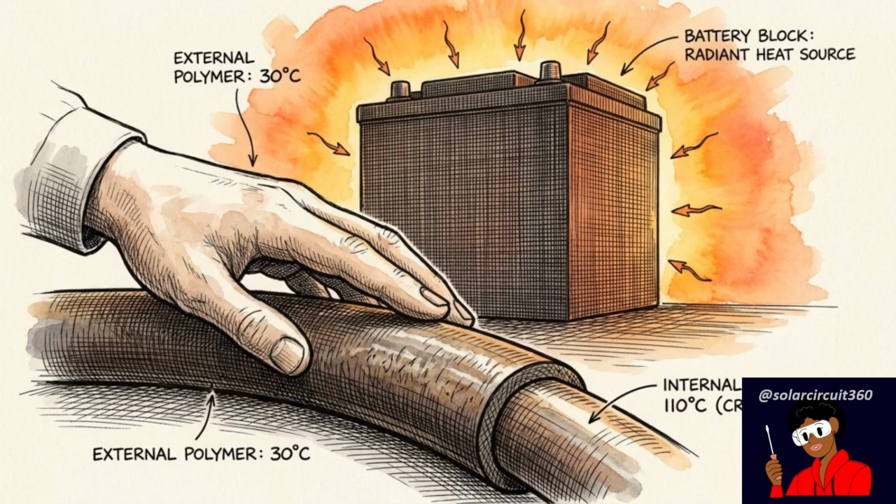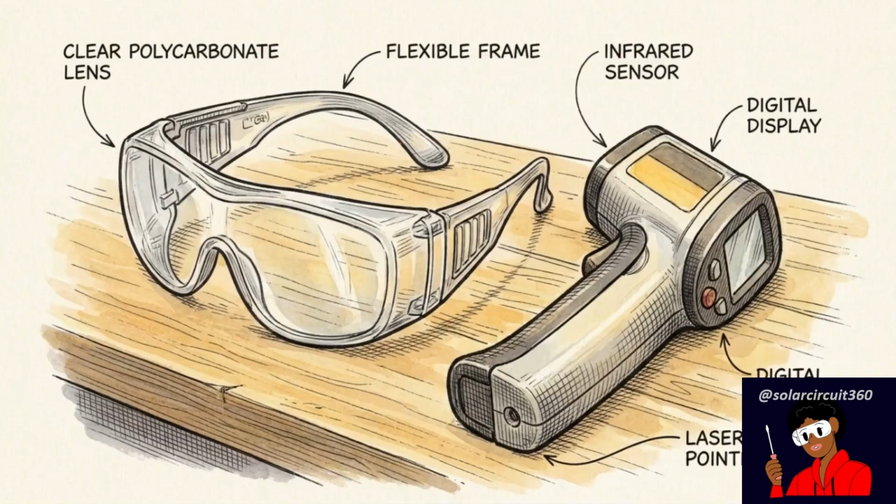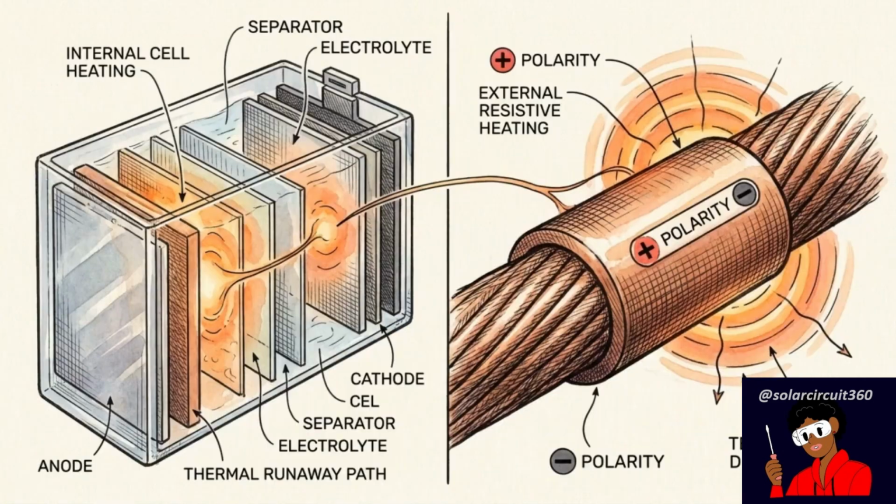External cables can feel perfectly cool while the battery core reaches critical internal temperatures. Relying on single-point external measurements leaves the system's true thermal burden invisible to the technician. Long-term system survival depends on managing both these internal and external heat sources.